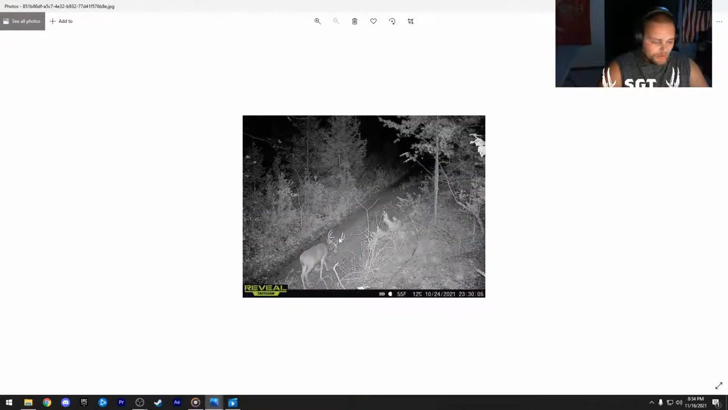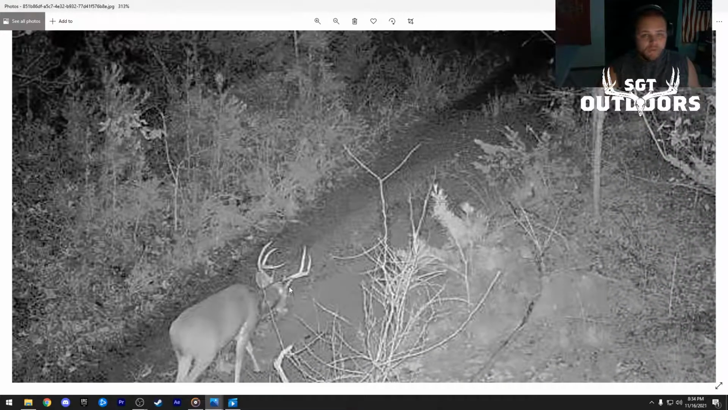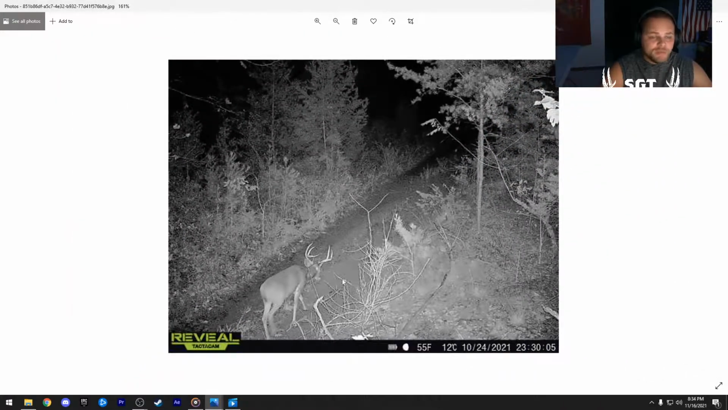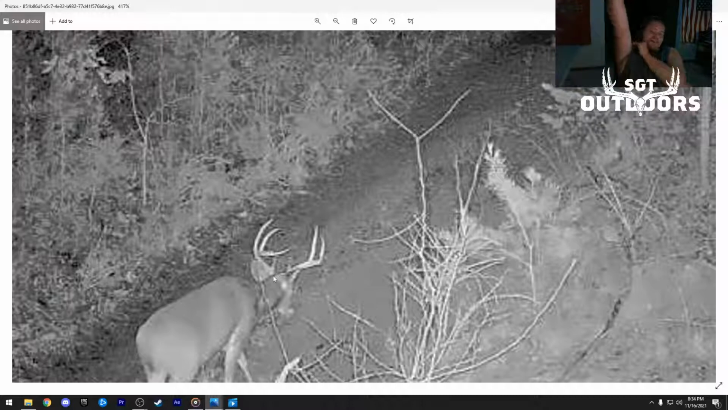Let's see. What do we got? Holy crap. Holy crap. That is tall. That is a tall buck. When was this taken? October 24th. You have a 20 and 18-inch tall rack coming at you. What are you doing?